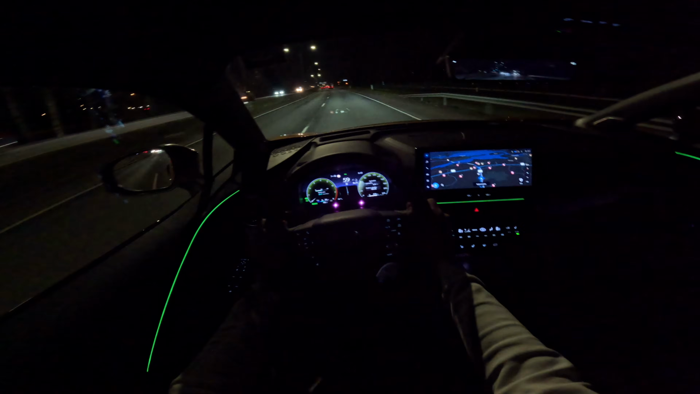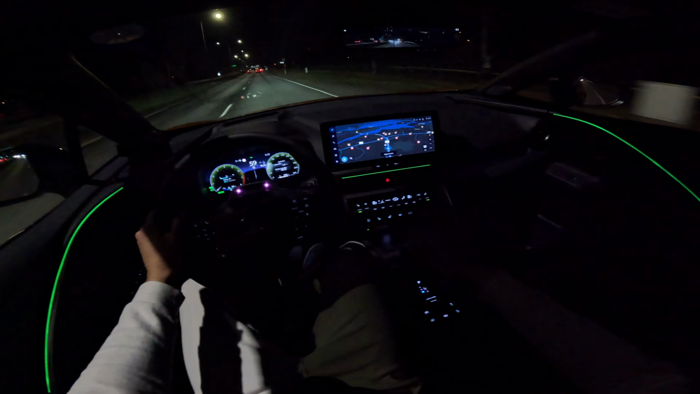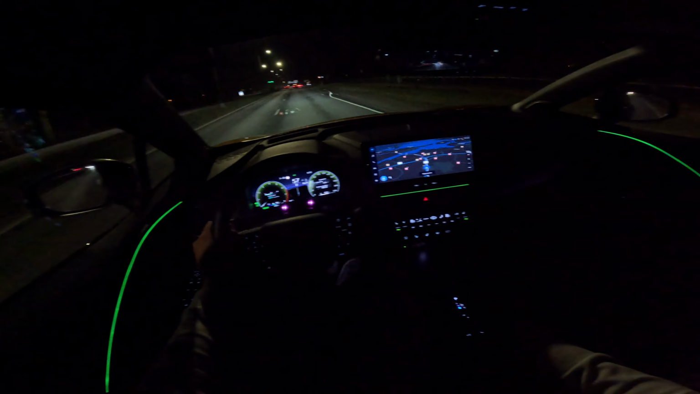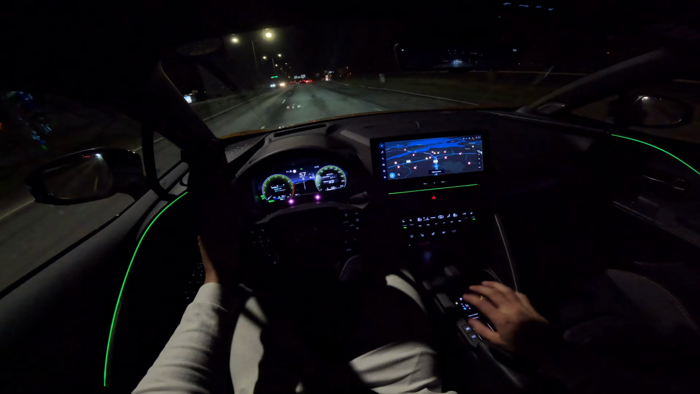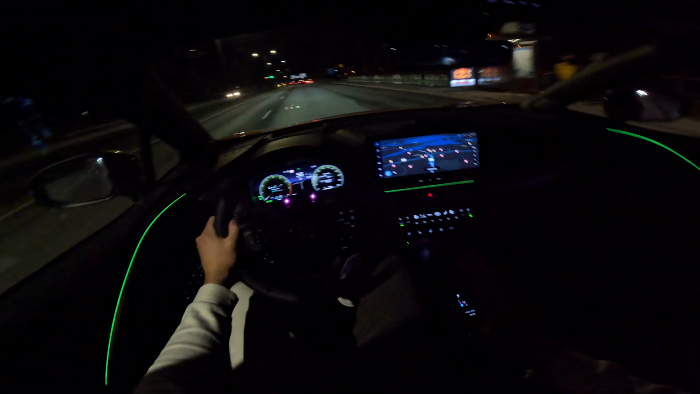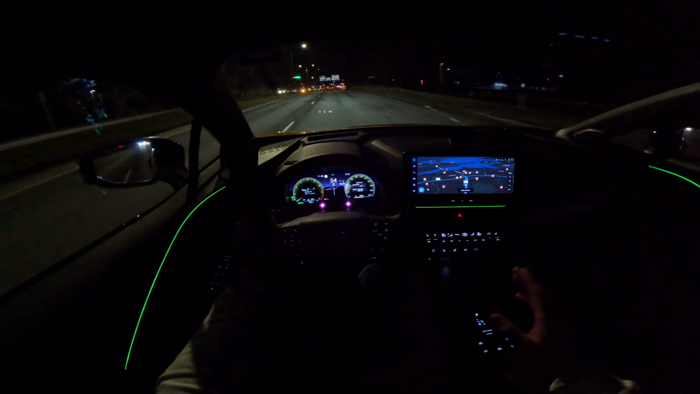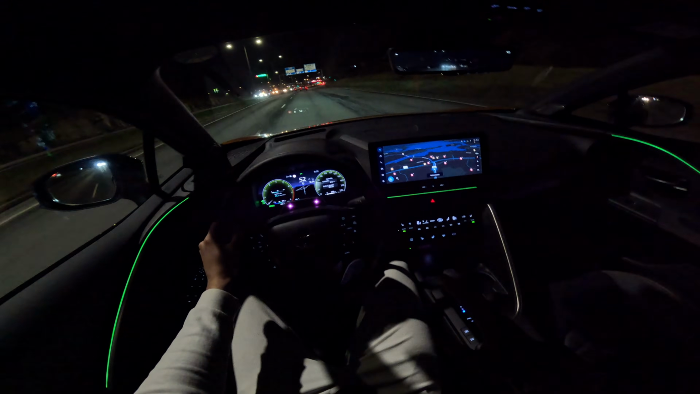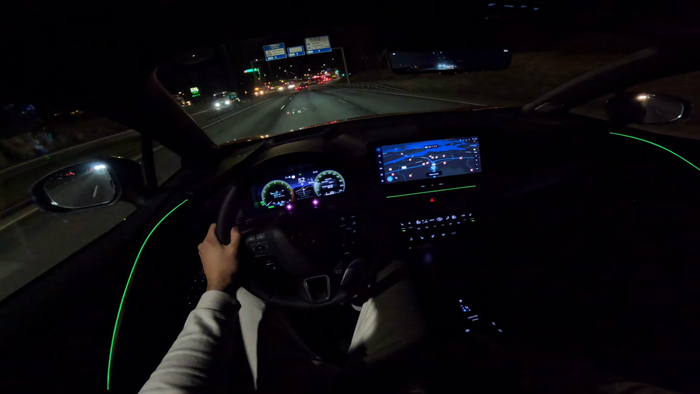So now we're actually going on electricity only, so we can change the modes. You have EV mode, then you have hybrid vehicle mode, and then you have auto EV/HV mode. So that pretty much means it decides in between the hybrid mode and the EV mode which is the best. Obviously, if you have a lot of battery charge, then you pretty much drive with electricity mostly.